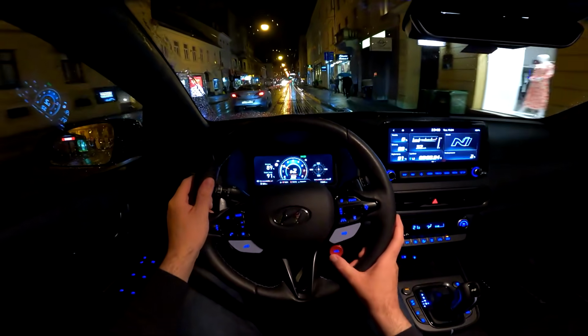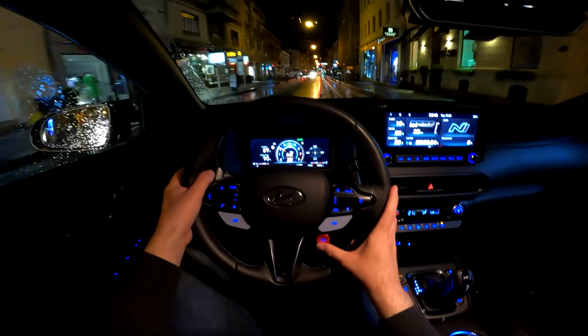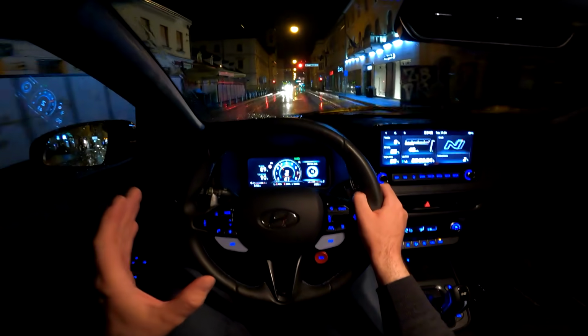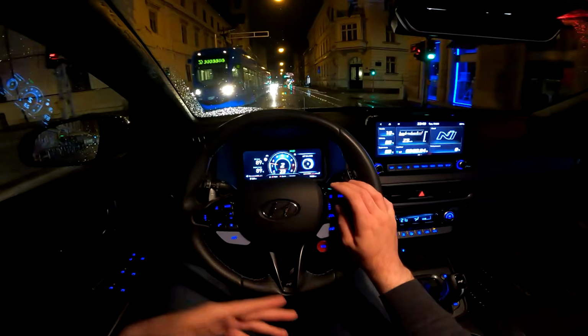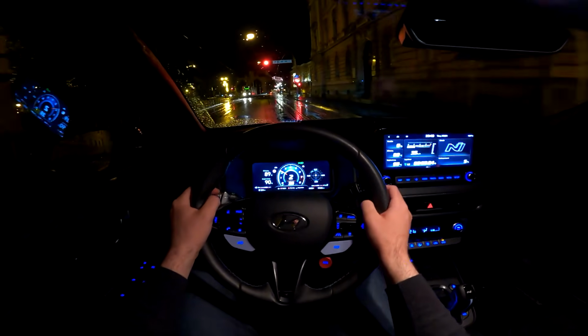And N Grin Shift here, the button, is the special button which gives you the maximum power for 20 seconds. You may notice that as soon as I pressed it, it went a gear below, into first gear, as I was driving really slowly.